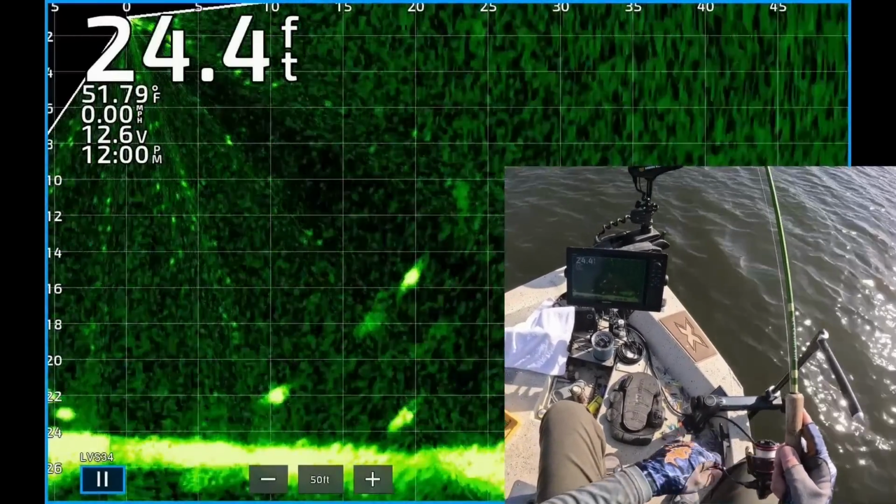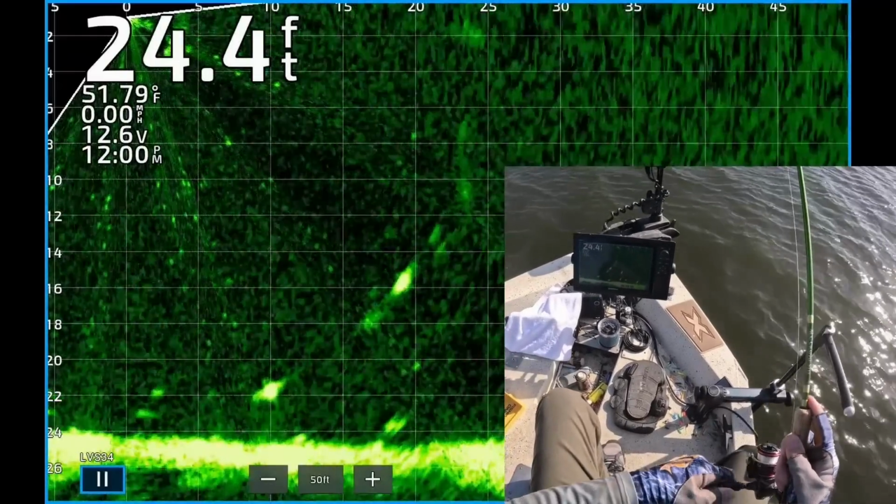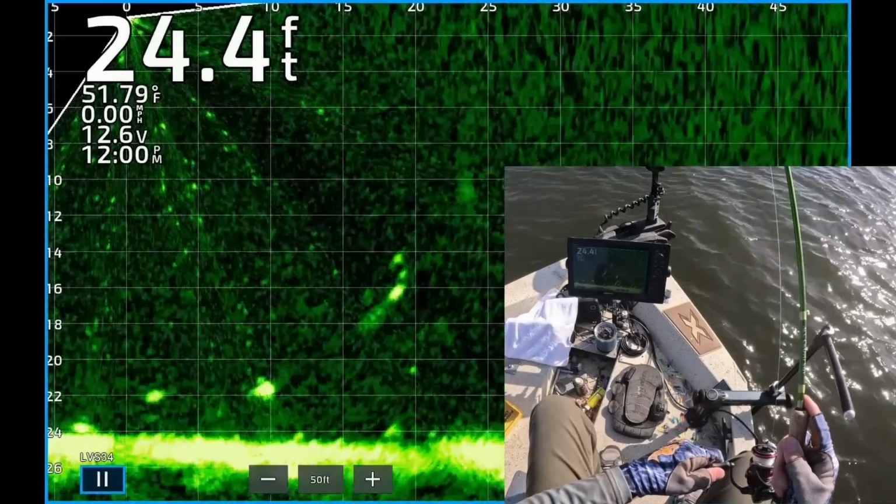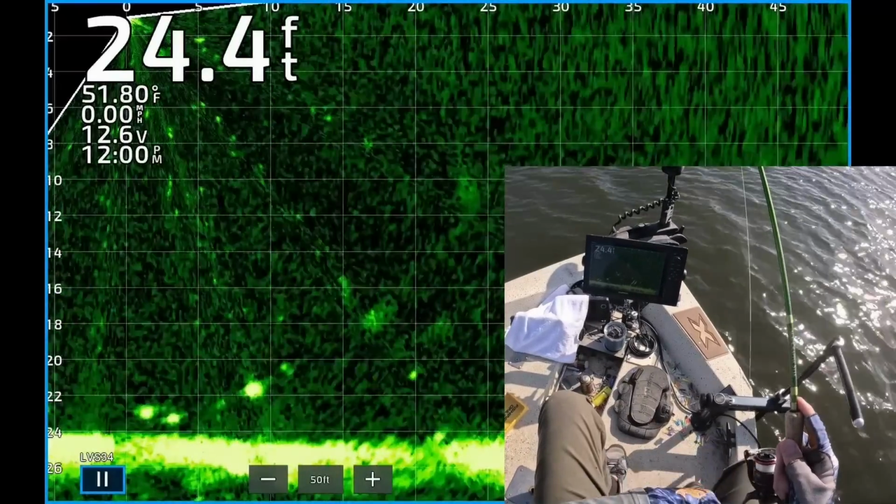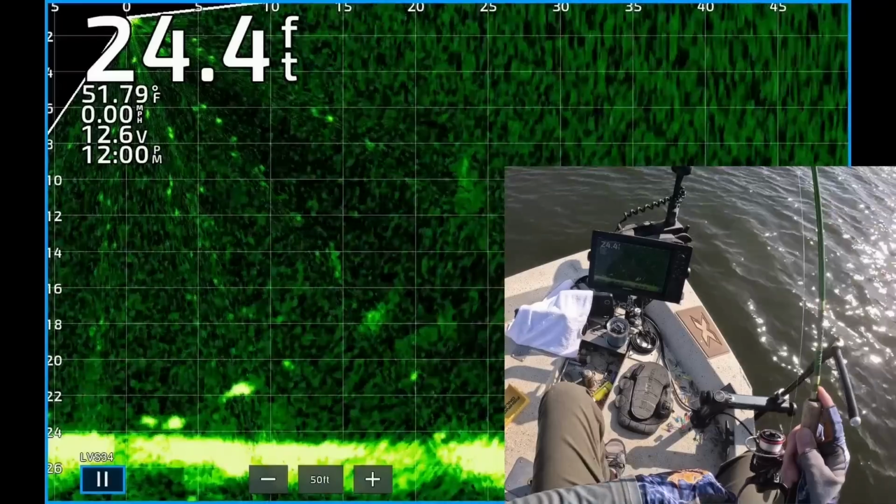A key point that'll help you put more fish in the boat is to be versatile. Today I started with a 1/8 ounce jig and kept changing it up till I could trigger a bite. It's easy to get stubborn and not make changes, but today I got really lucky and figured out what they wanted, and it turned out to be an incredible day.